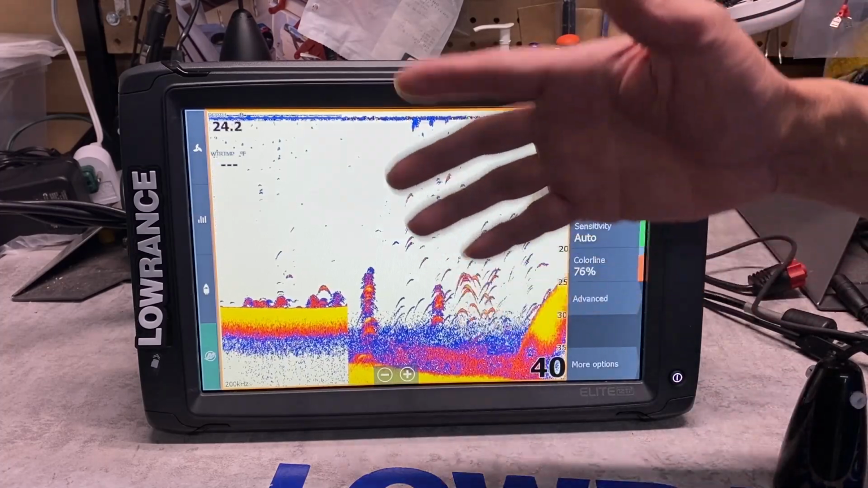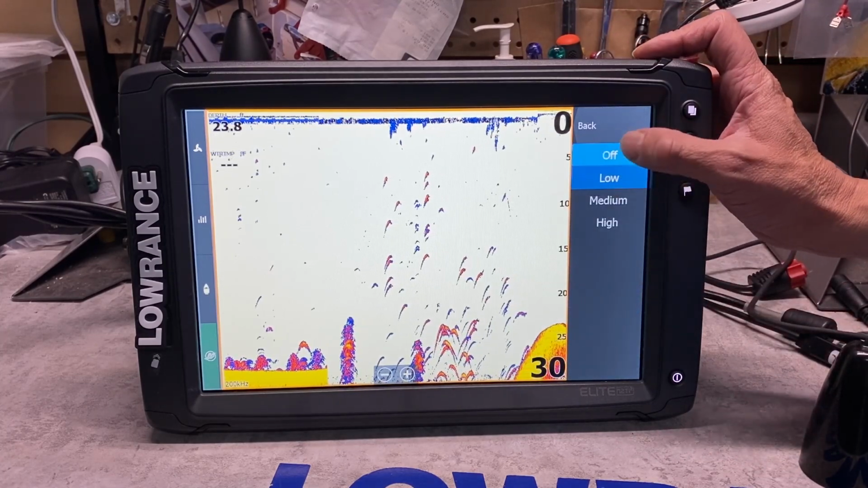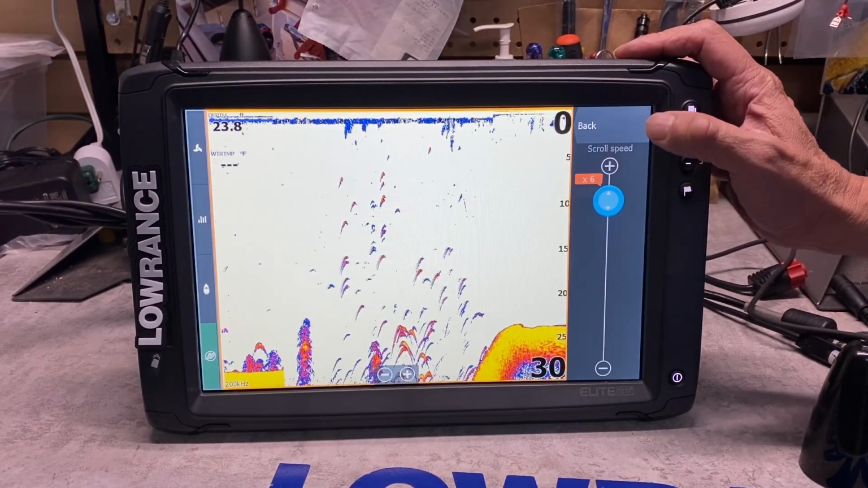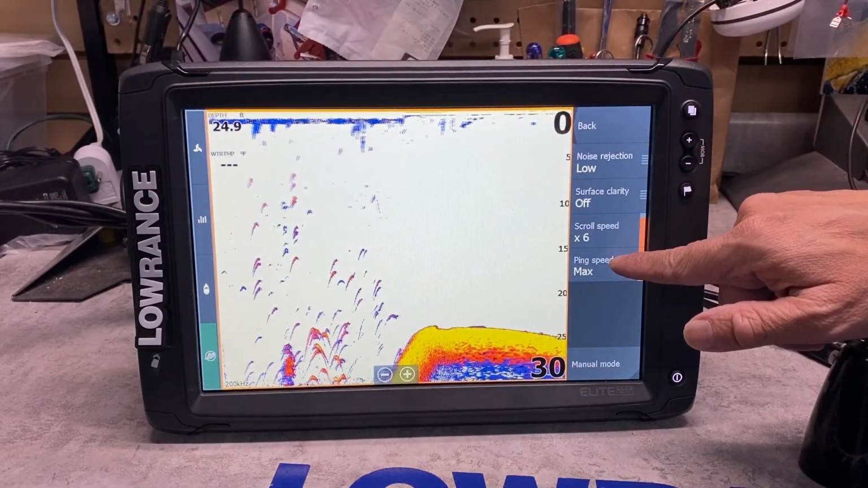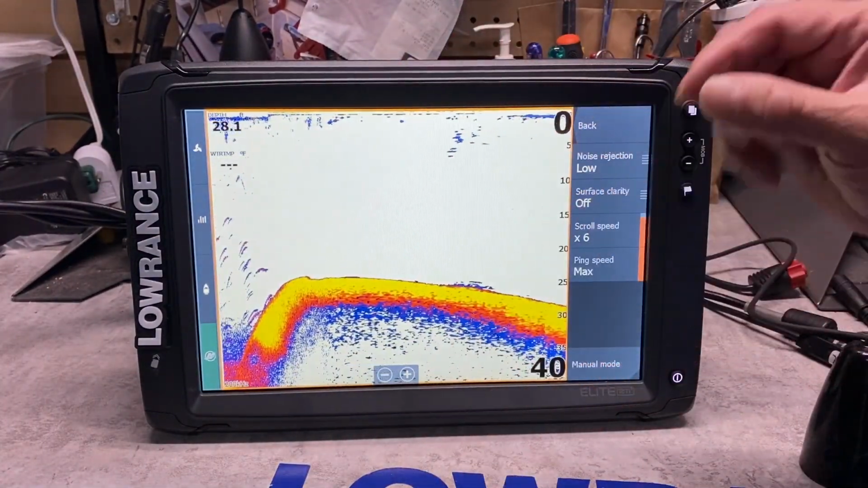Now let's fine tune the unit for ice fishing. First thing we're going to do, go to the advanced. We're going to turn this top filter off because we don't want to see what's on top. We're going to increase the scroll speed 6 times. So this is the scroll across speed, and we want the maximum ping speed because we want 6 pings per second. That's the highest ping you can get. It's higher than a flasher.